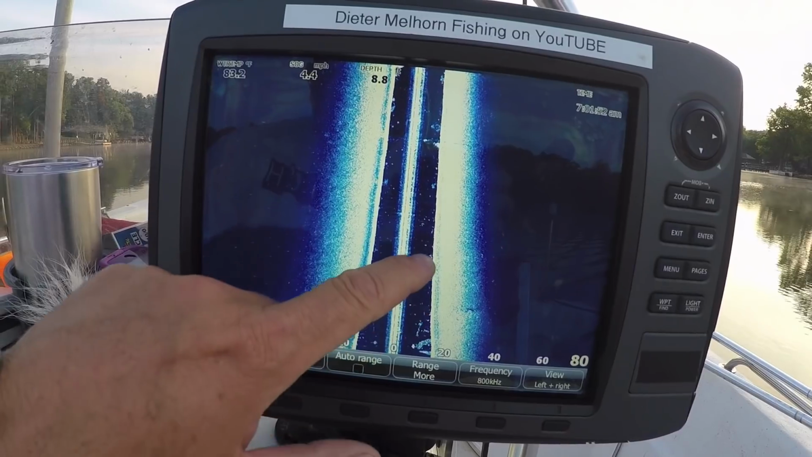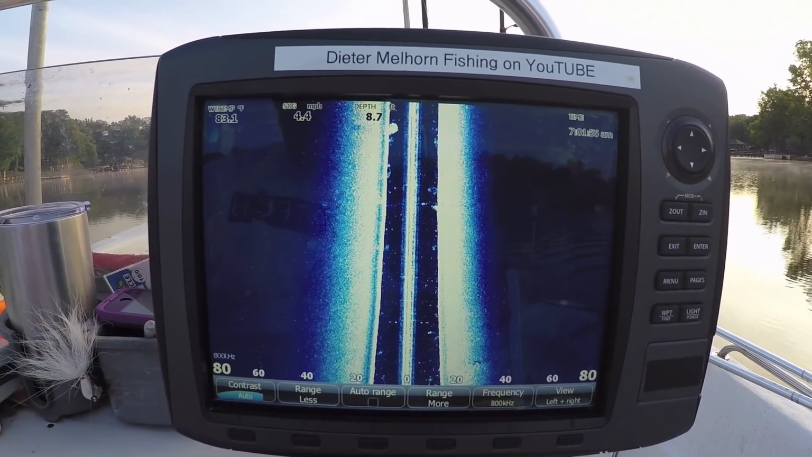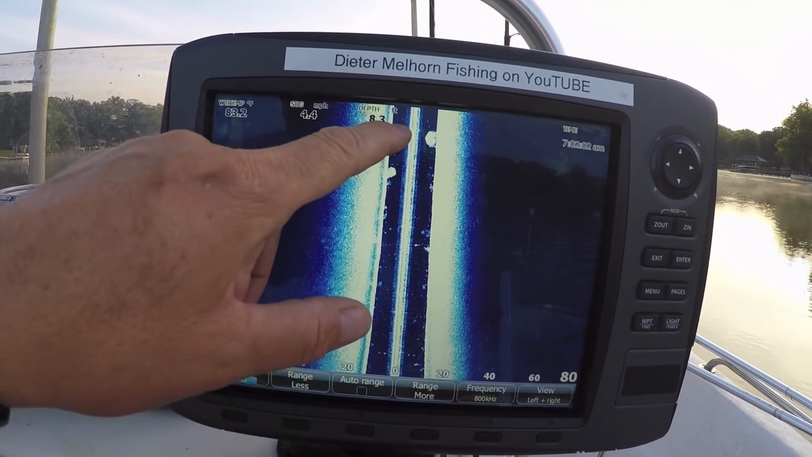You can see some stuff out through the column here. All kinds of stuff. That's a pretty crowded side profile there. Some good balls right in there. Some stuff there. So I'm gonna drift through this. Normally I'd anchor in this, but just for giggles, we got a good calm wind. I'm gonna put out some planer boards and I'm gonna try drifting some baits through here just to see what.